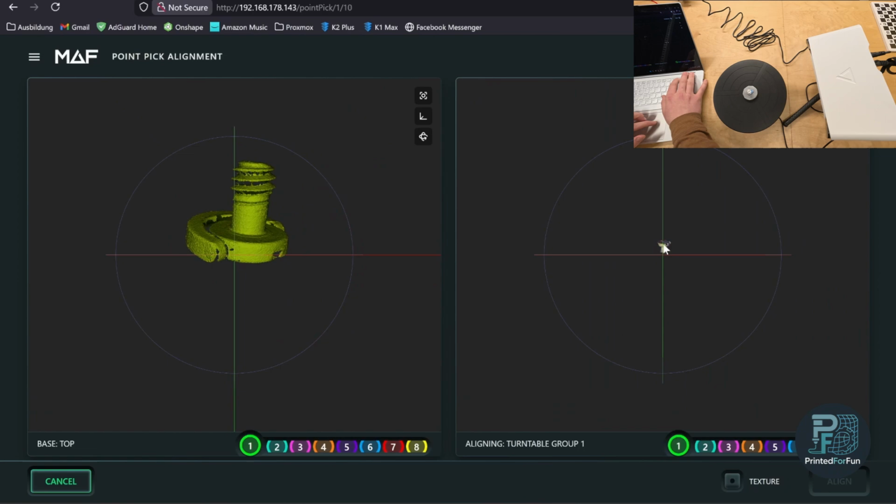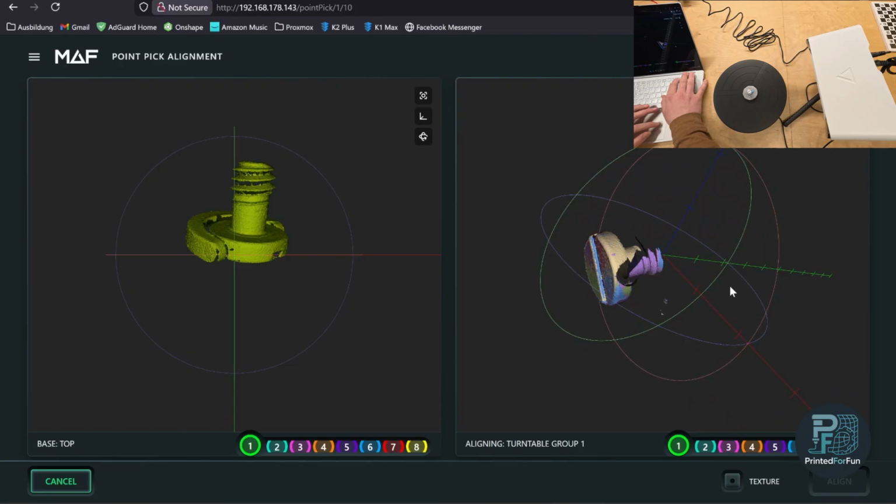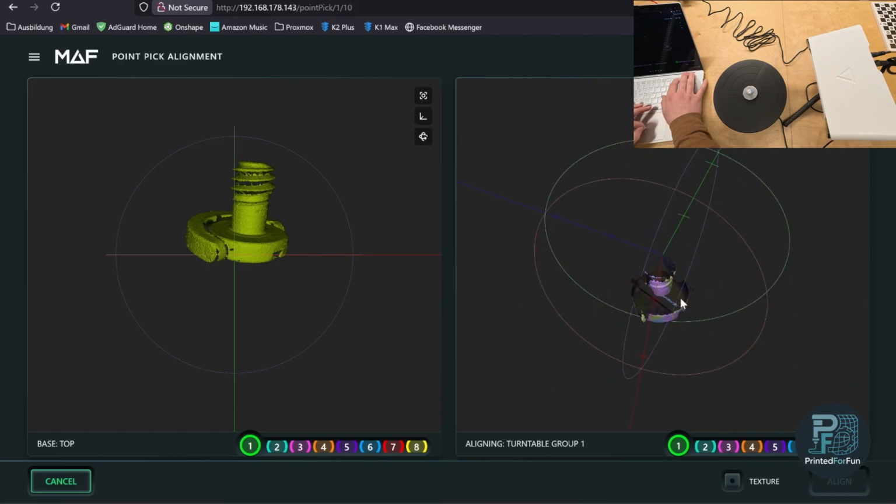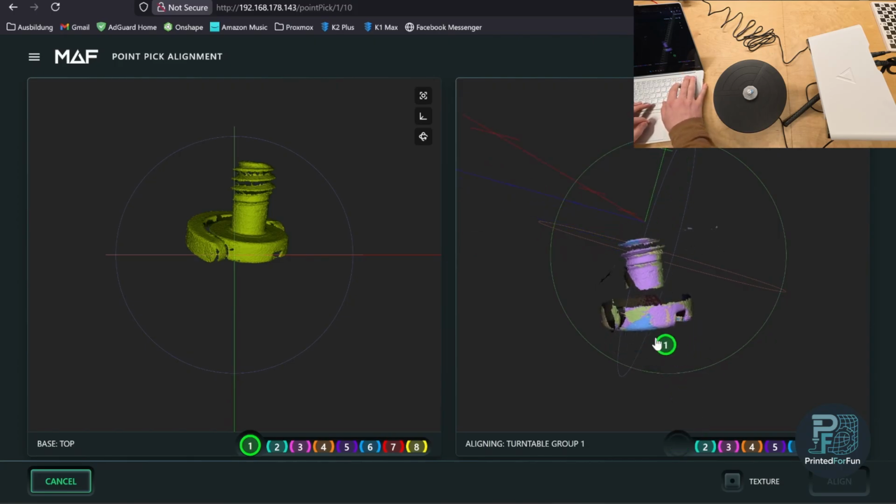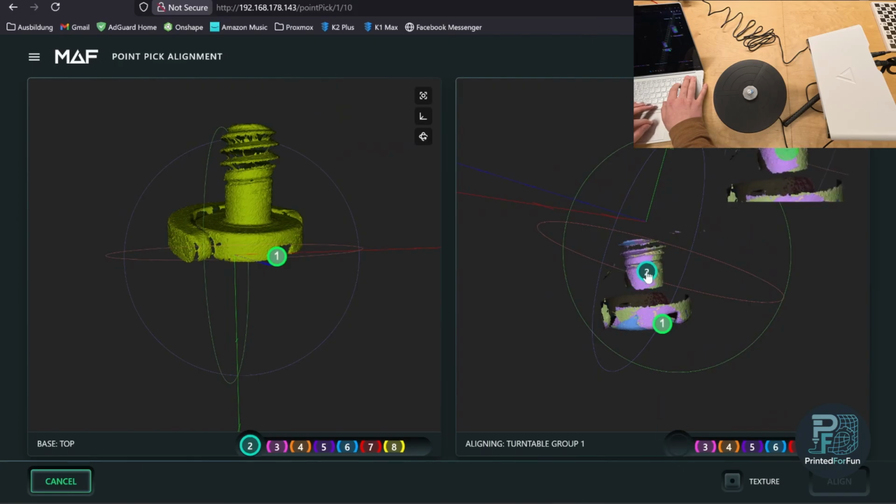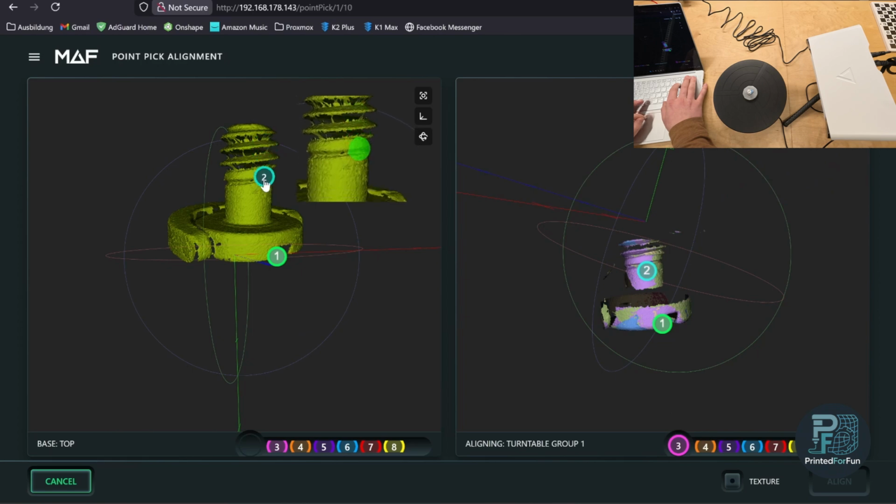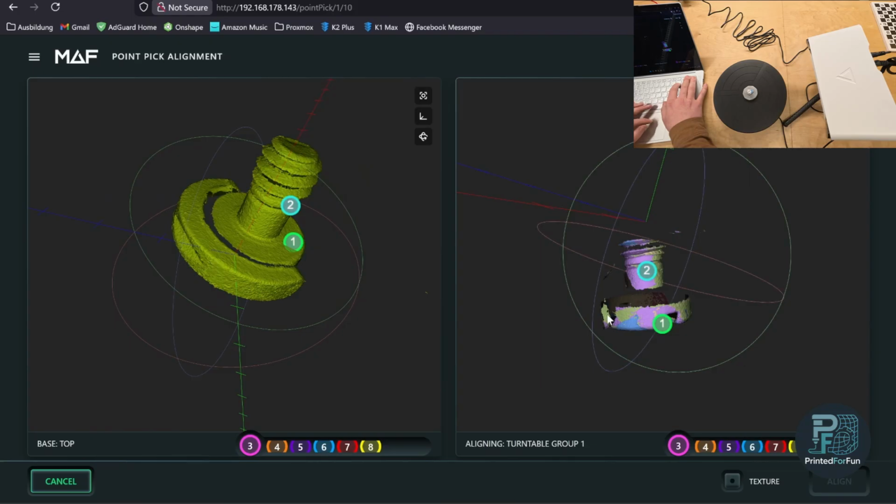And what I quite enjoy with the Free is the point picking tool. This is done quite nicely, because what you can do is drag and drop these numbers onto the scan where there are common points, and you get a zoomed in view. So this is quite nice and different from the scanners I've seen until now.